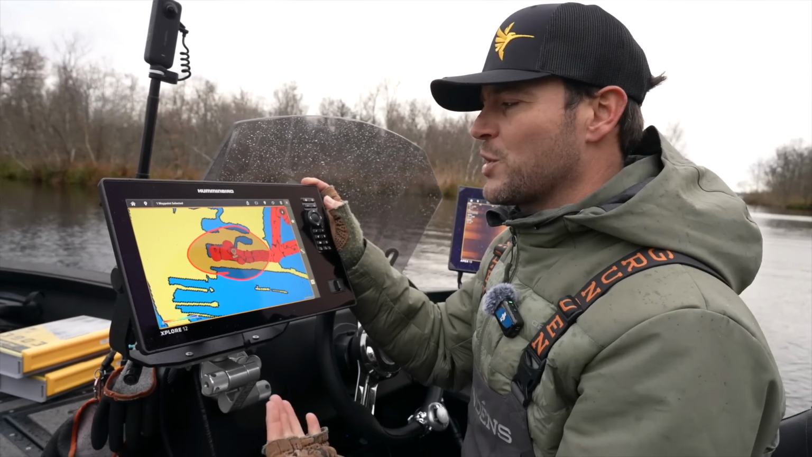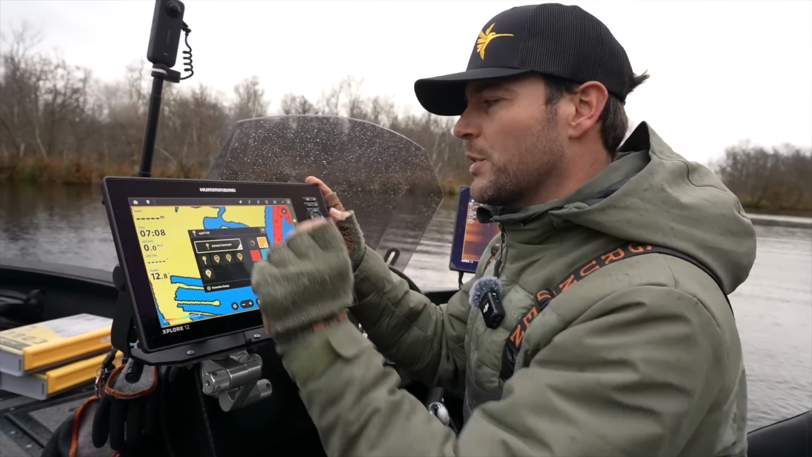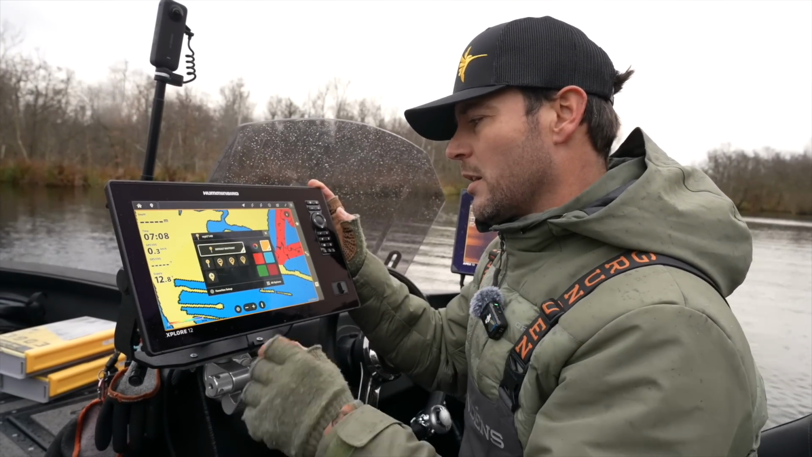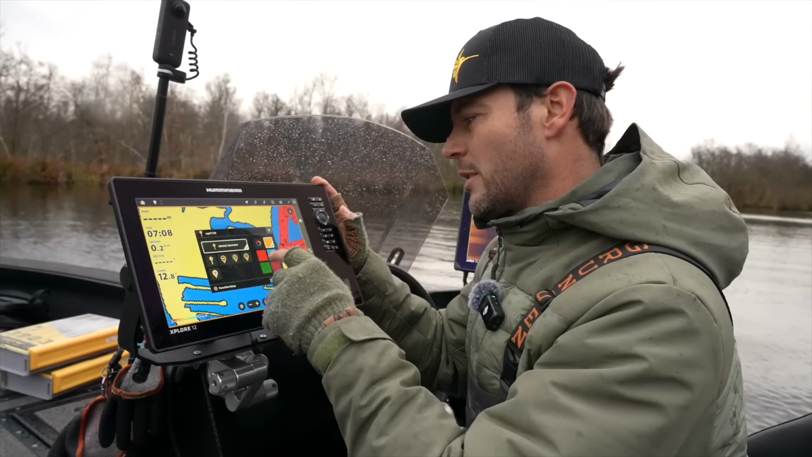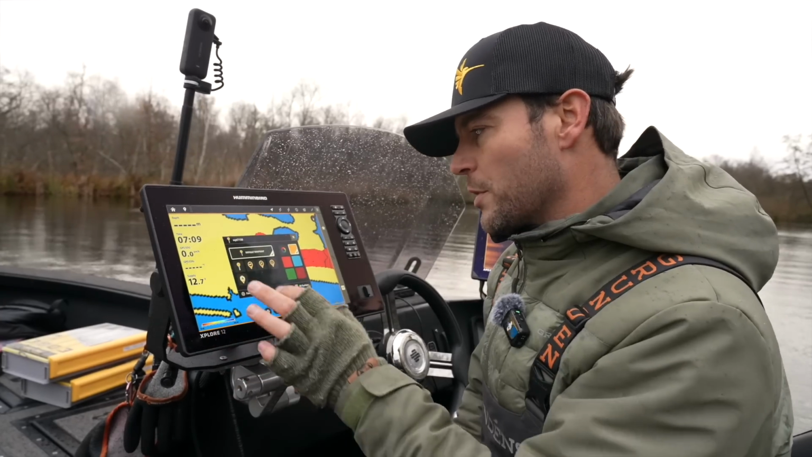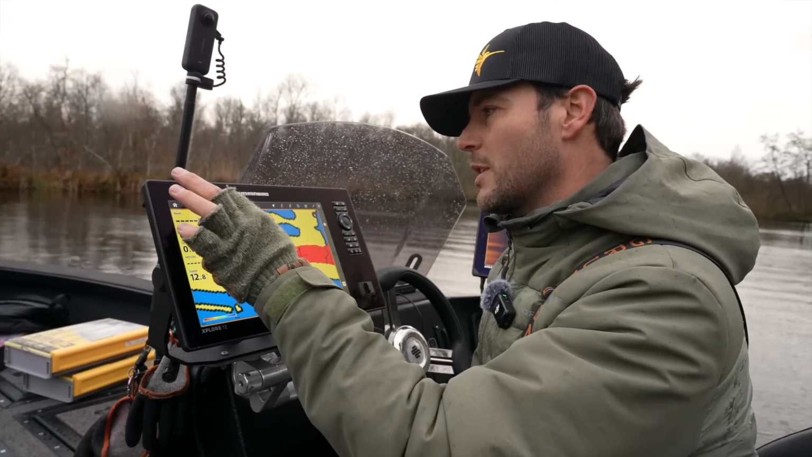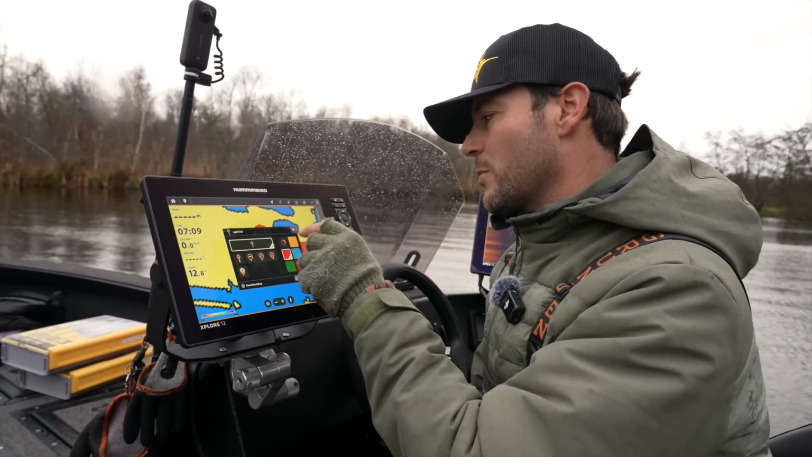Now I only have a spot lock thing here, but let me create a waypoint really fast. You have a button in the top corner over here. Just a default waypoint. Let me just add one other waypoint and another one with the cursor over here. I'm gonna do a red one over here.